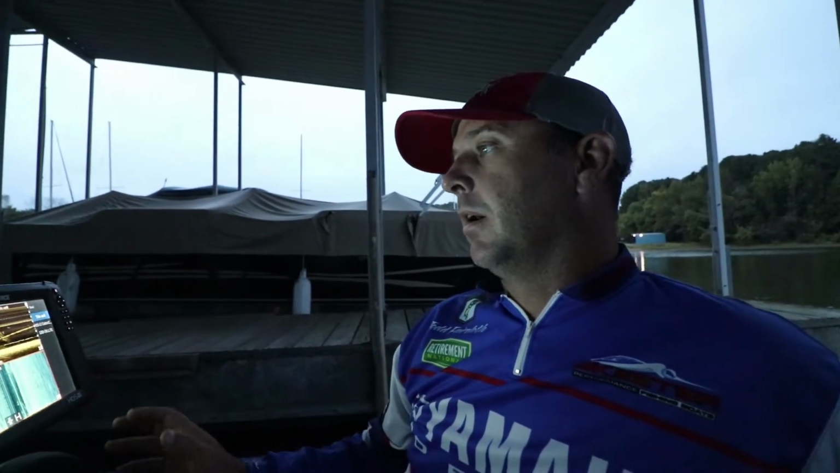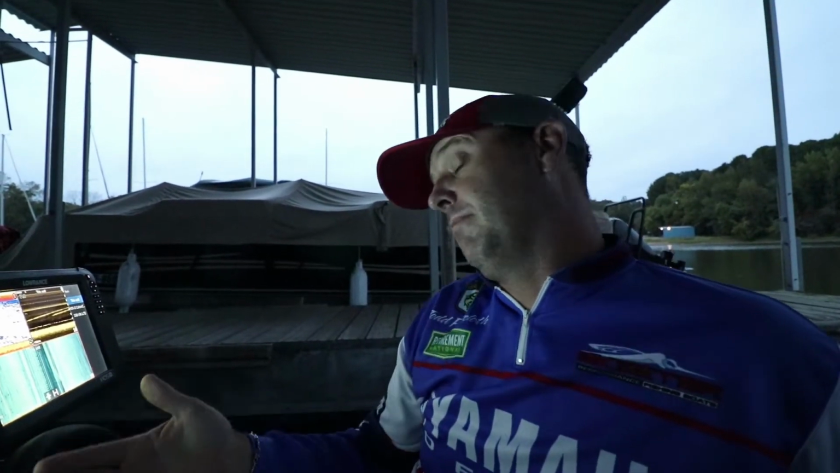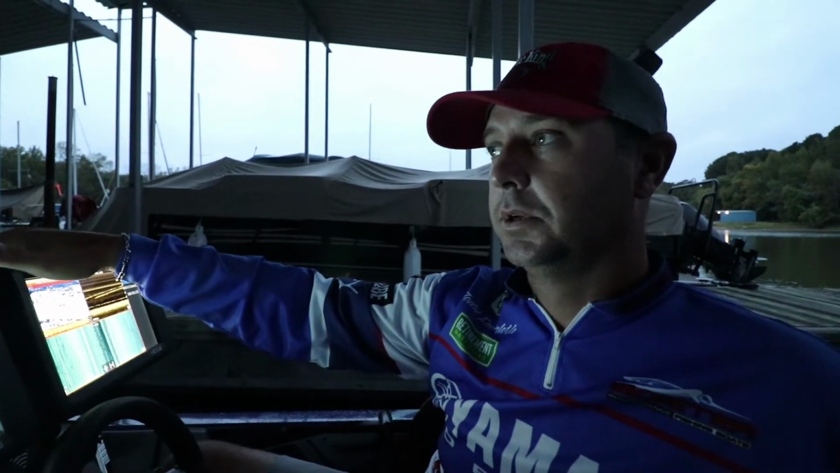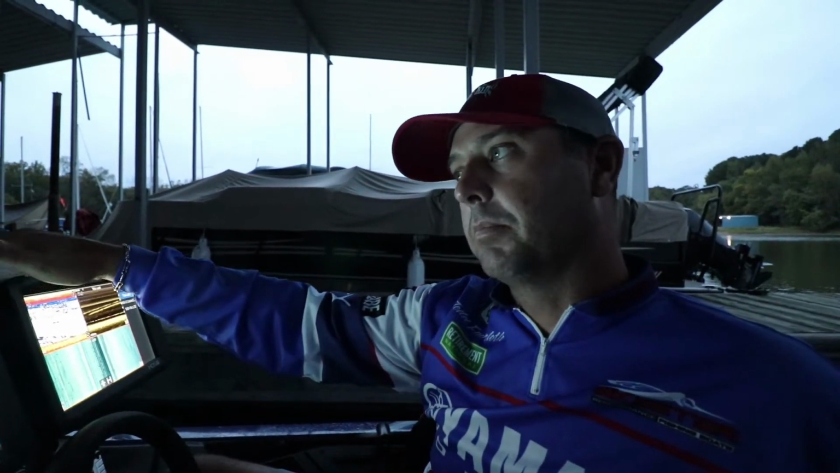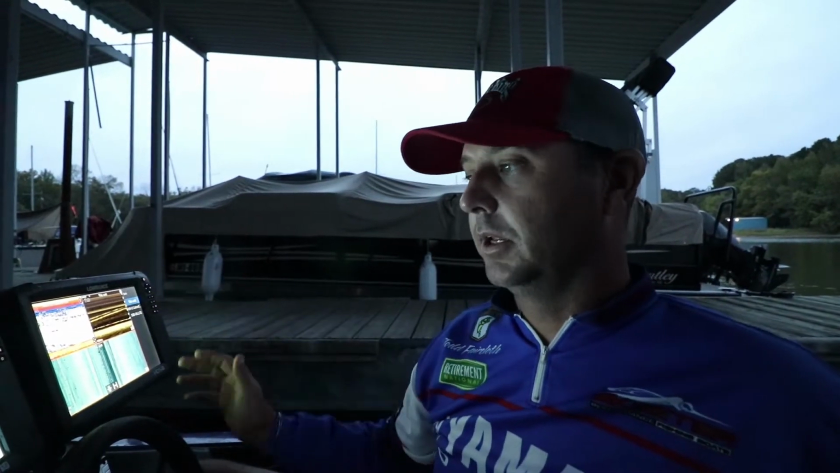I want to explain to y'all how I use my Lowrance units when I'm scouting a lake, going to a lake that maybe I'm familiar with, maybe I'm not very familiar with. But these are very essential tools on my boat as I'm preparing to go fishing for a tournament, fun fishing, whatever it is. I have my mapping.